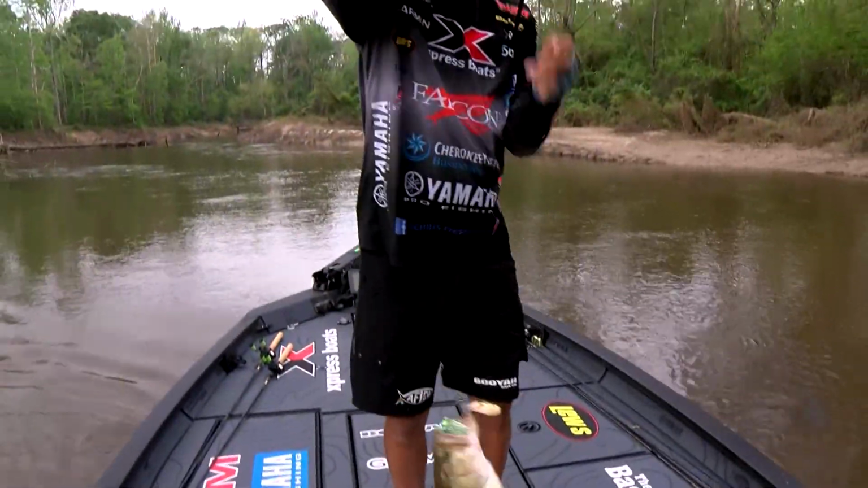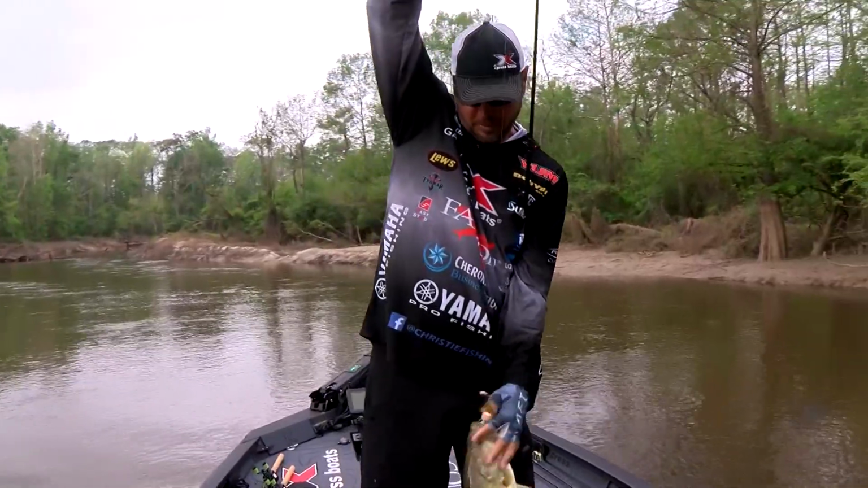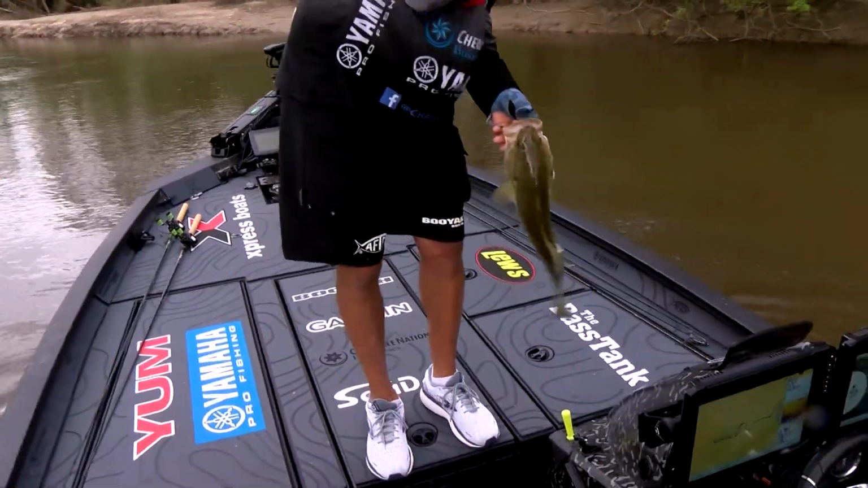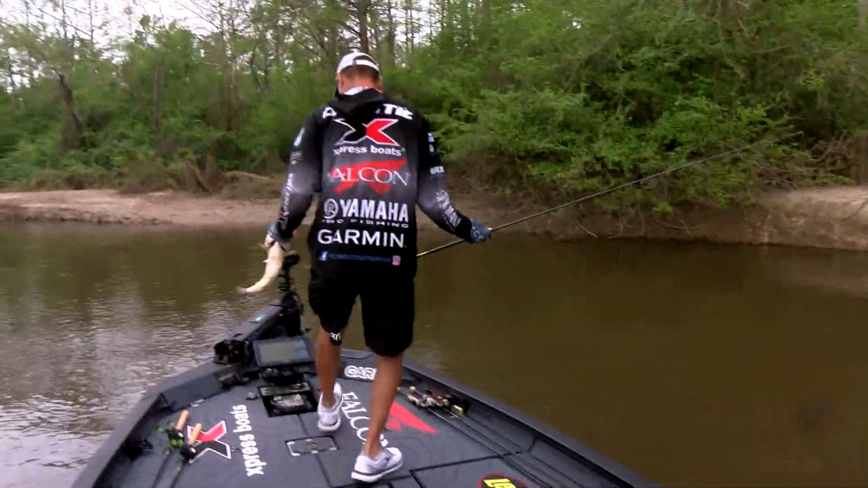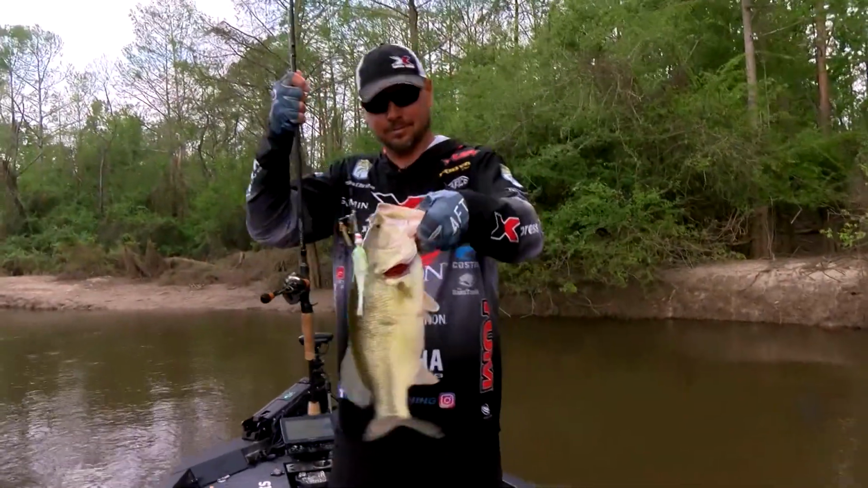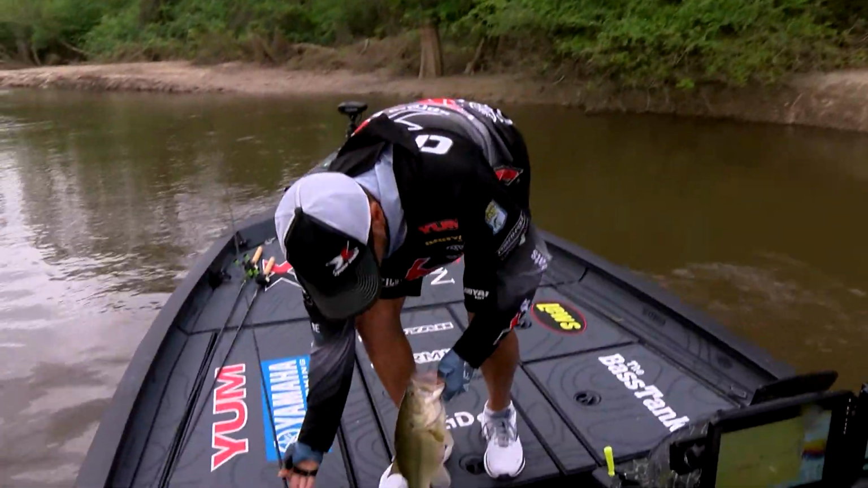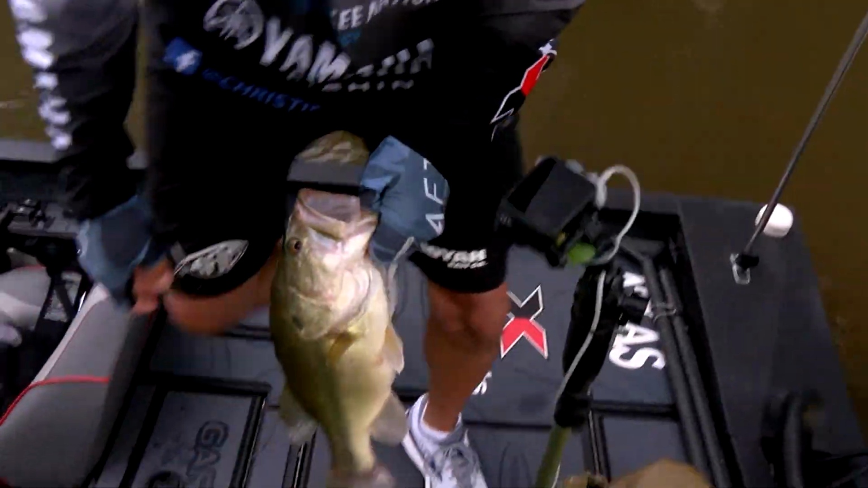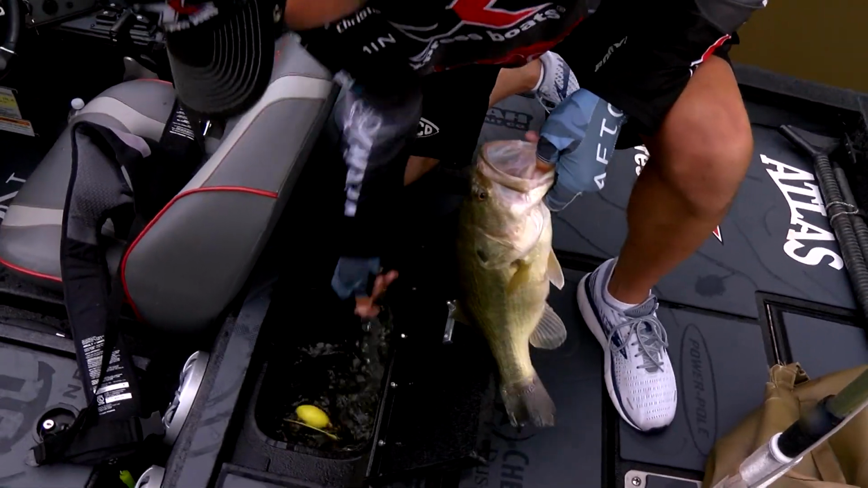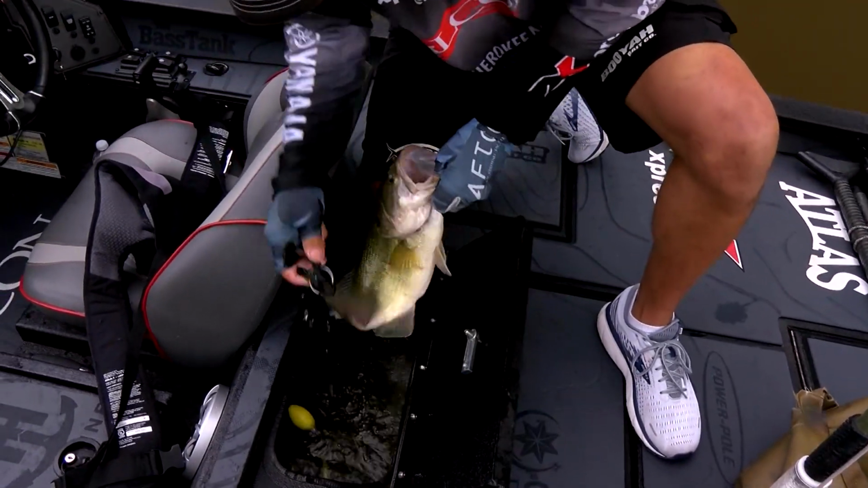Yes, another fatty. Might be the biggest one so far.